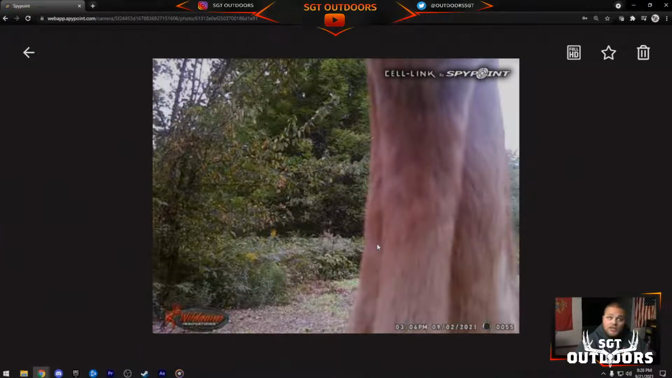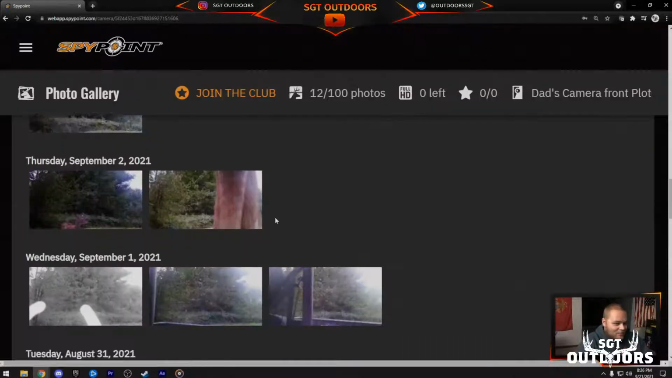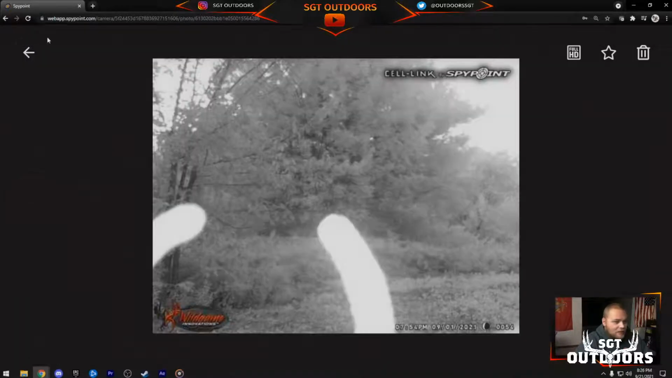This picture's hilarious. It's clearly a deer trying to look at the top of the tree post that we have this camera on, but it just looks so funny because of how long its neck seems. That seems really long, right? It's almost like a leg more than it is a neck. But this little guy,